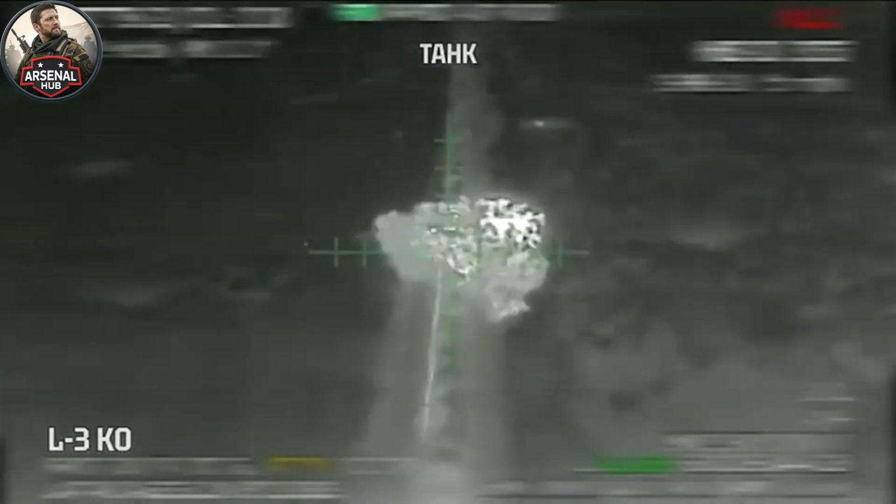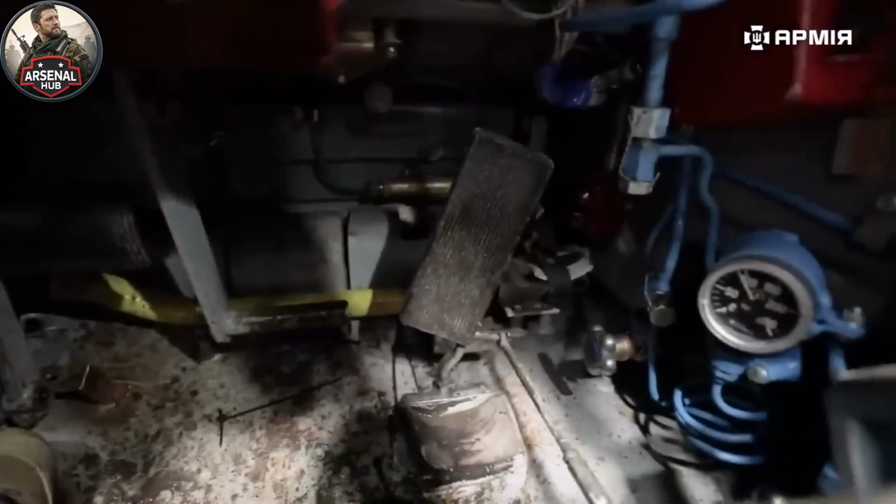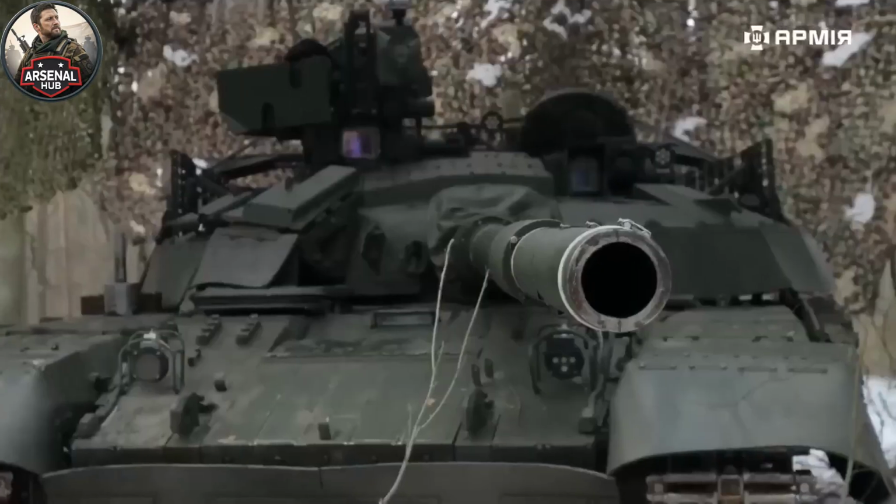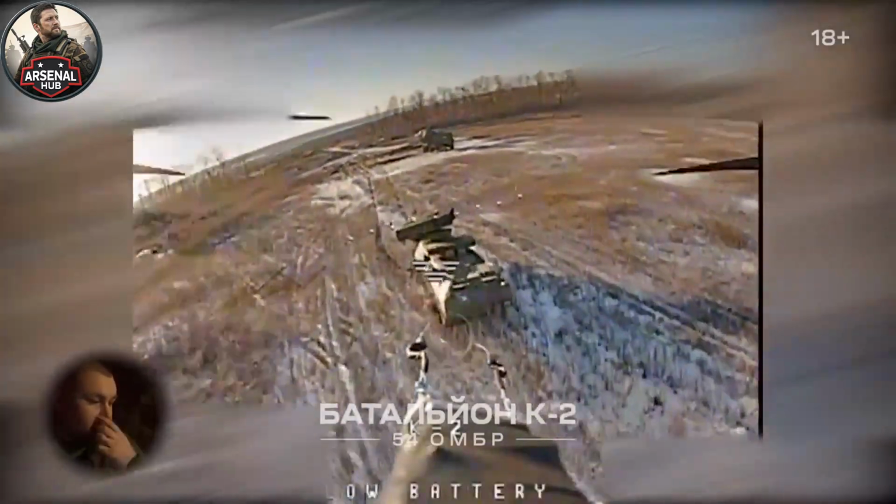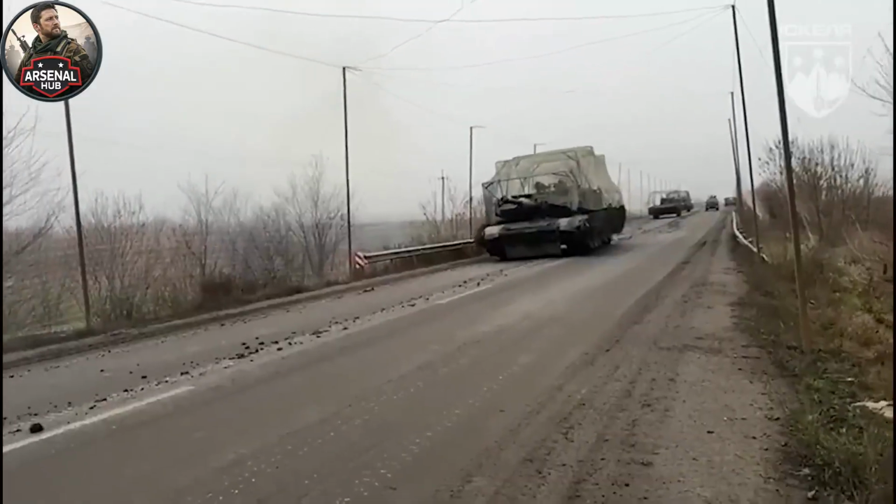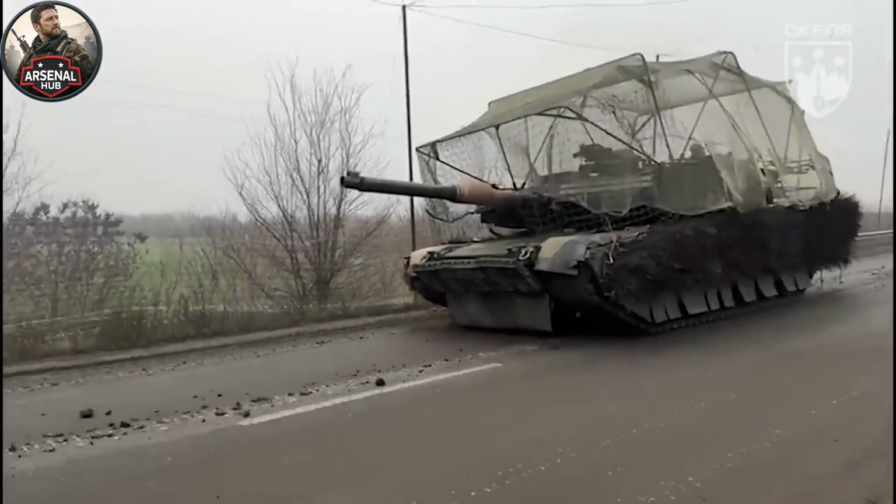The lead element, a BTR-82A serving as the advanced security vehicle, was the first target identified. Ukrainian crews waited until it reached a predetermined trigger point, a curve in the road where the advanced vehicle would be in a position that the vehicles following it could not easily see and could not quickly reverse away from.